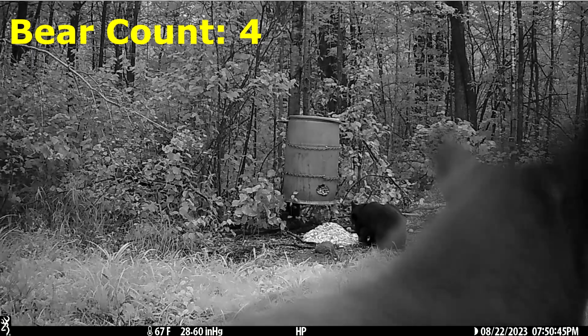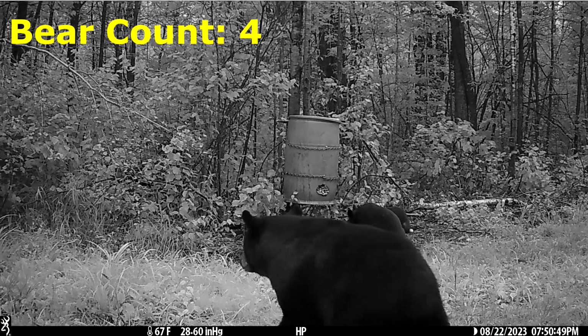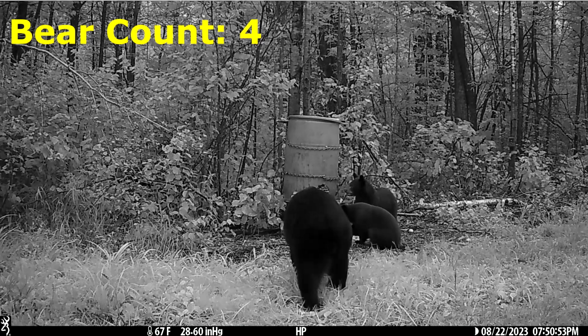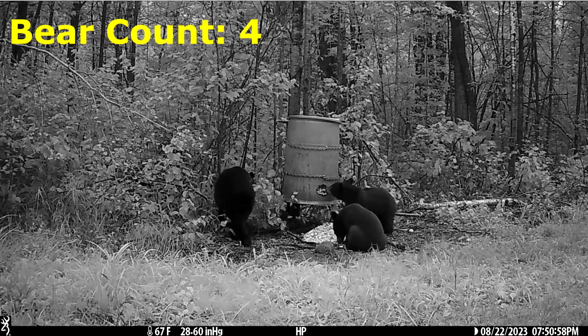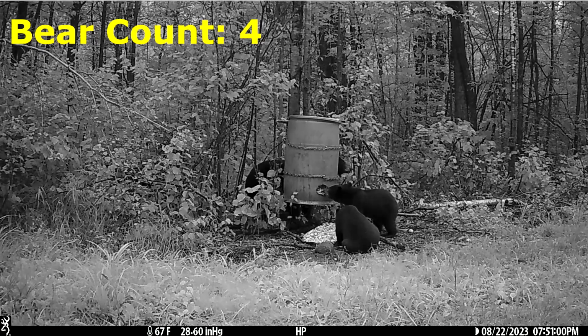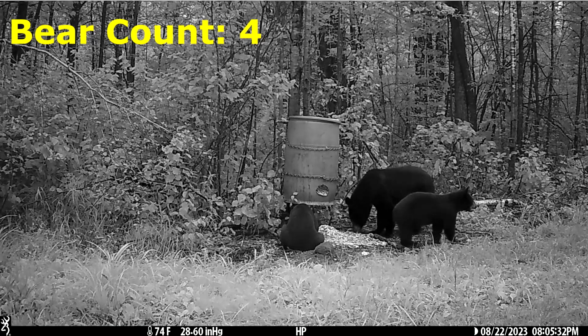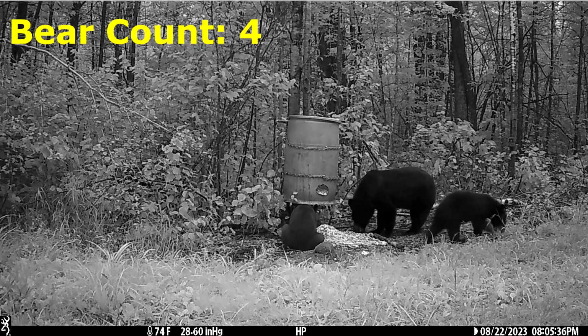Later that evening at 7:50 p.m., this is again on the 22nd, the mom and the 2 cubs return. So our count's going to stay at 4 bears at this point. She seems a little more calm this time, but they only stay for about 15 minutes.